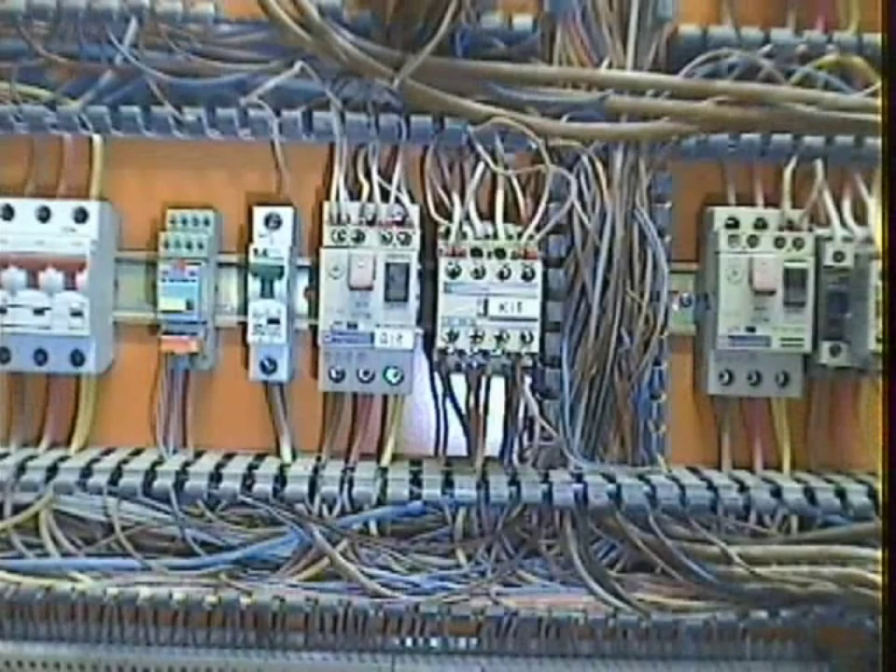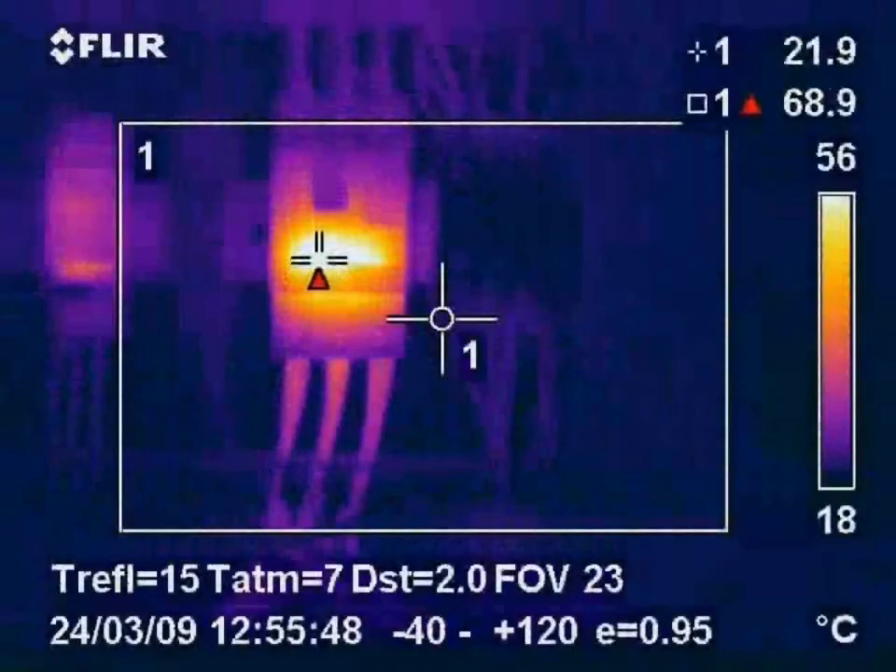This visual image of a motor circuit breaker in an old control panel showed no identifiable faults, but the thermal image on the other hand showed that an internal fault within the motor circuit breaker would have caused an imminent failure. The identification of this fault allowed the faulty component to be changed without any downtime or loss of production incurred in the plant.